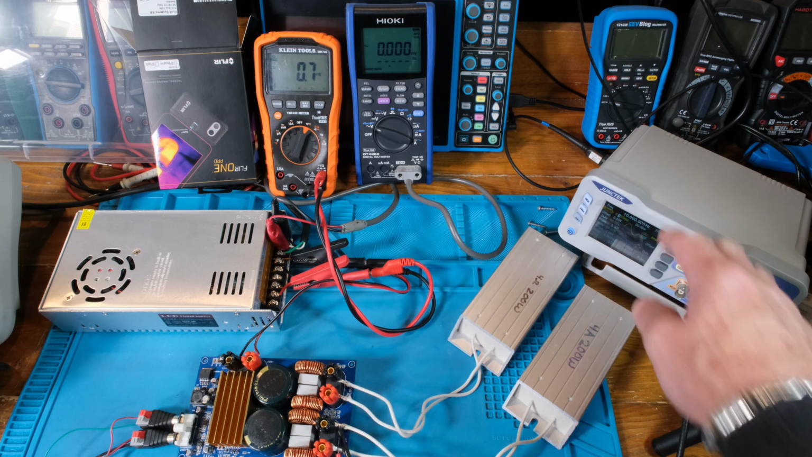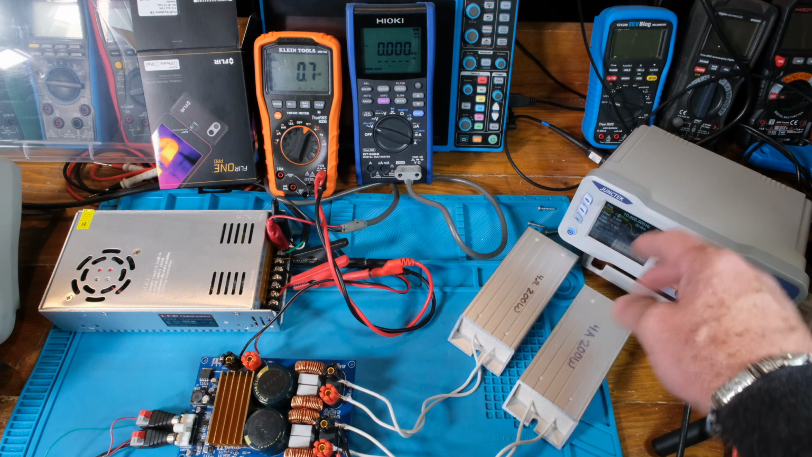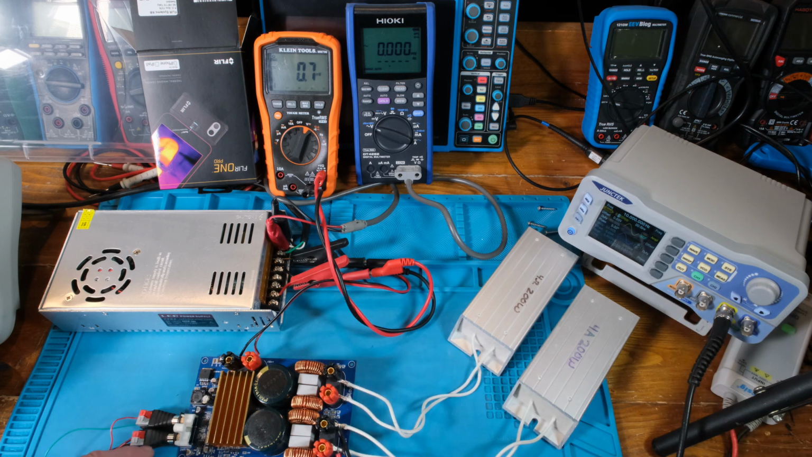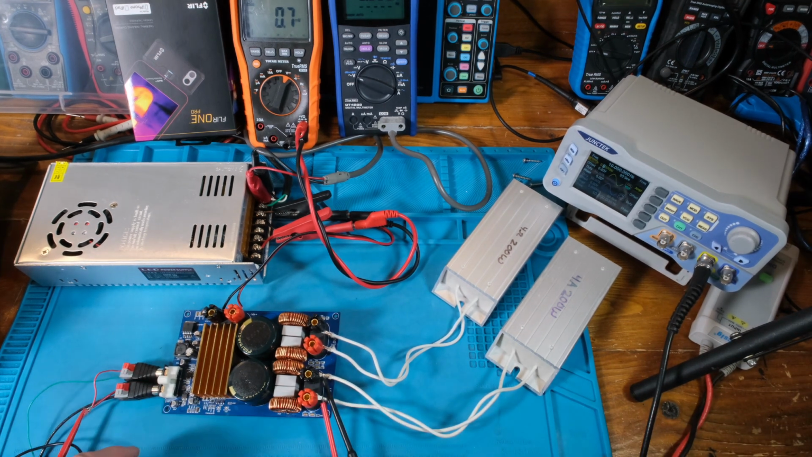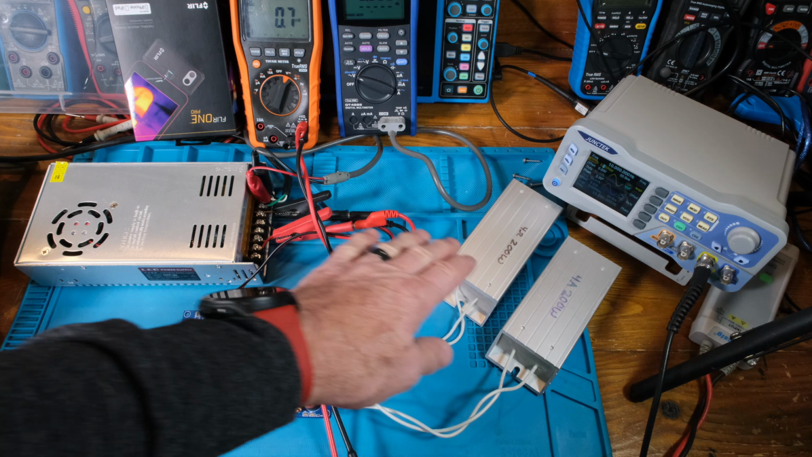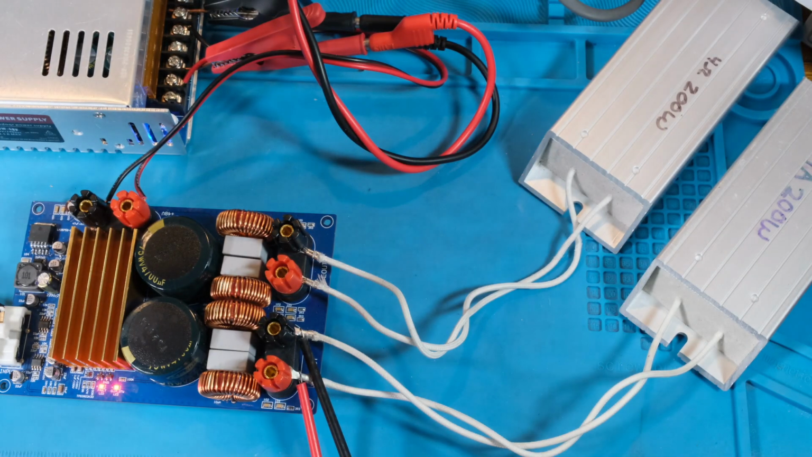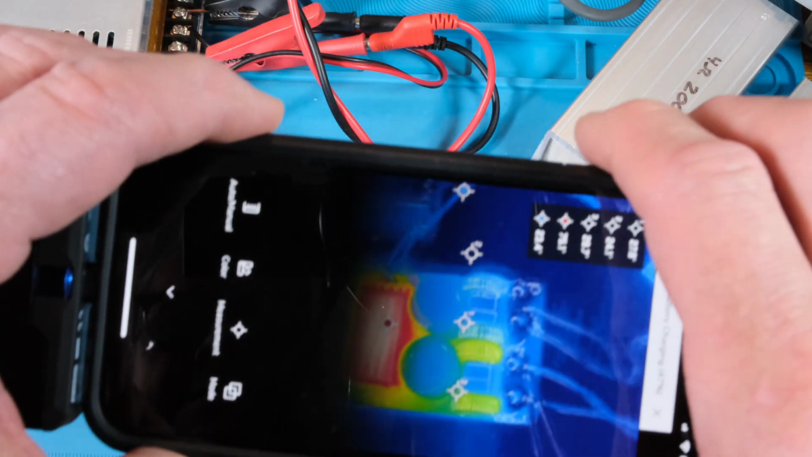And then over here is the junk tech that I just reviewed, and I'll be using this generator to put a signal into both of these guys here. Okay, so these RCA jacks are tied in parallel right here. Signals coming in, and then I have a 4 ohm load on each one of these. So I'll turn this on, let it warm up a little bit, and then we'll look at it with the thermal camera. Alright guys, there's the board down there, and here's the camera.